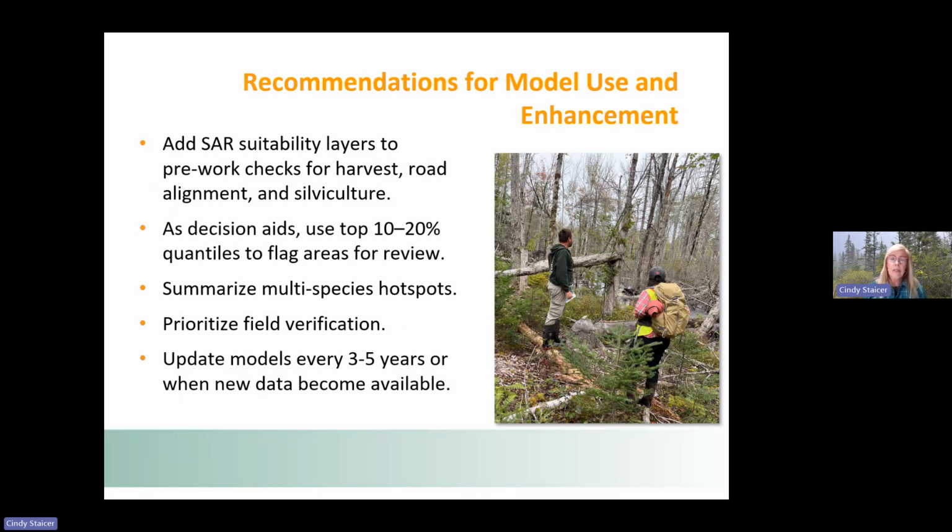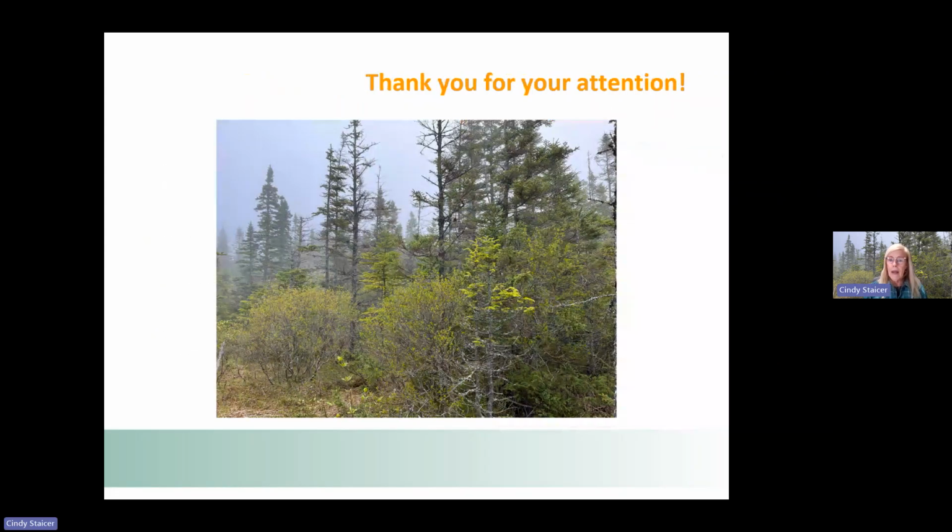To summarize multi-species hotspots, so you could look at the models together and see what areas have more than one species, and to do more work on field verification. And as new data become available, new ACCDC data, new LiDAR data, etc., that the models be updated. And I thank you very much for your attention.